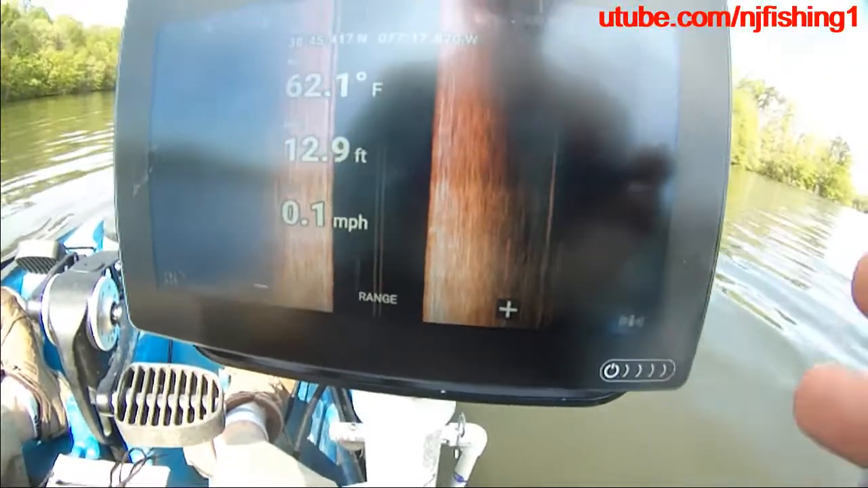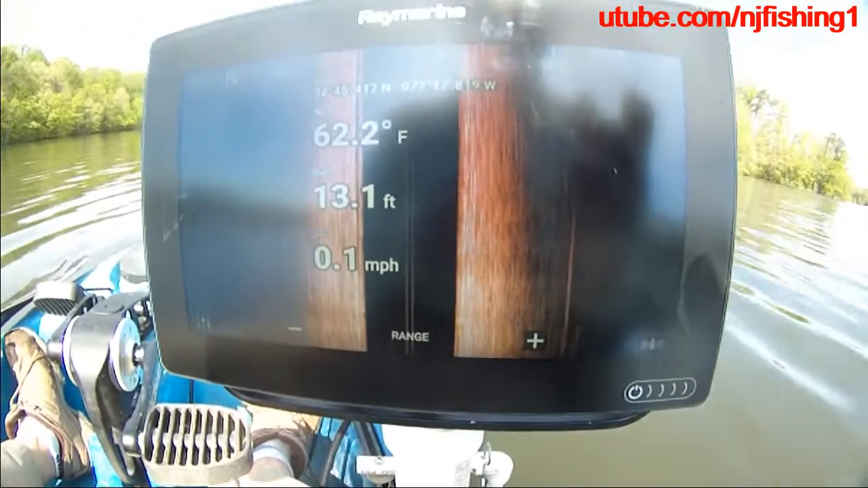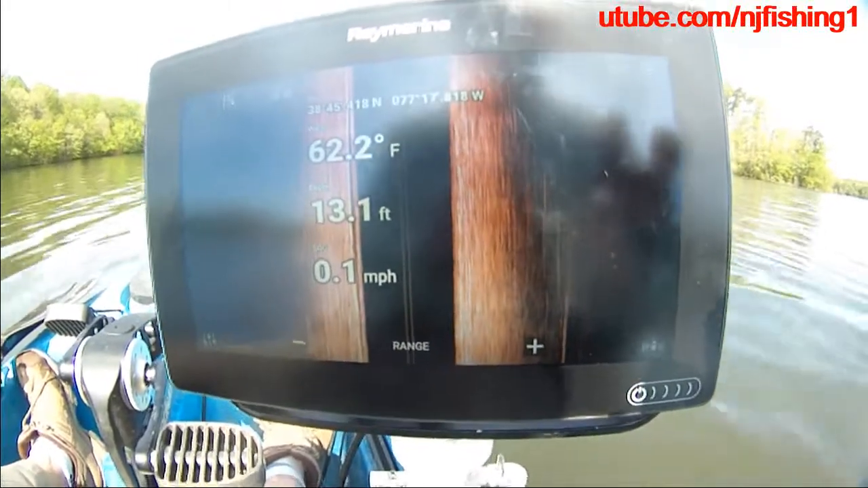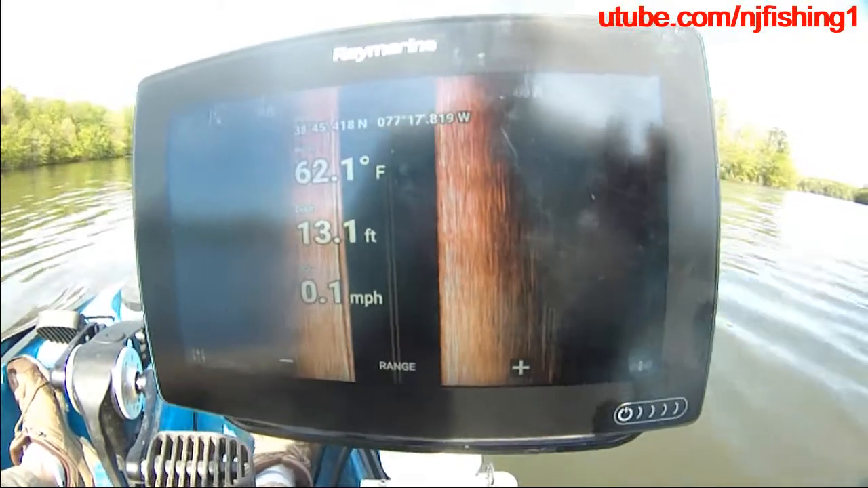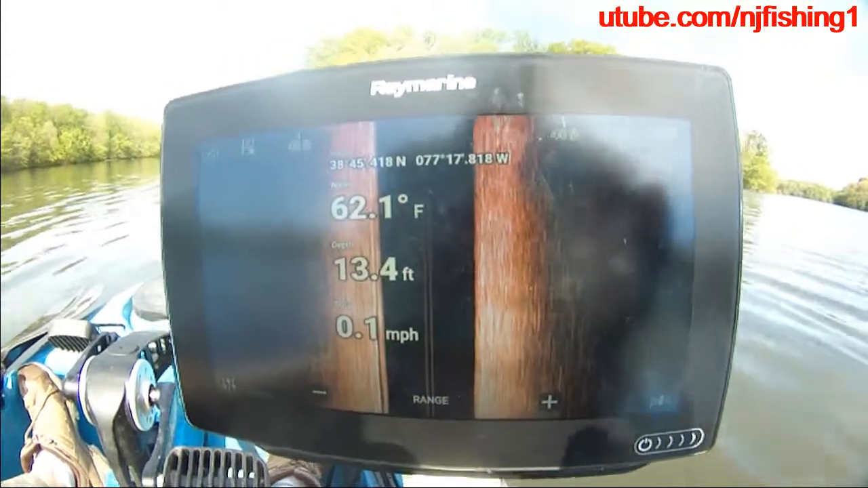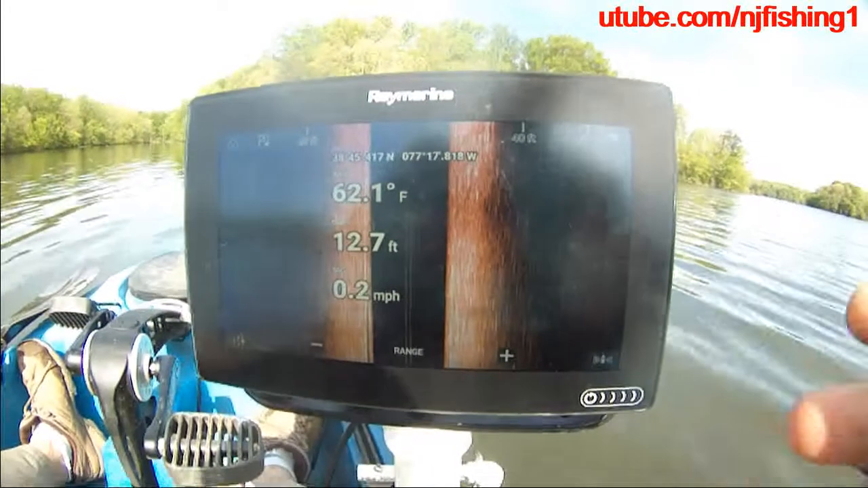I was hoping that I could run the Potomac River today and video it, but I can't because it rained yesterday. The water level is pretty high. It's a little bit dangerous to run a little kayak in the Potomac River today. So I'm going to wait a couple of days, and then I'll go to the Potomac River and run the Megavision Raymarine